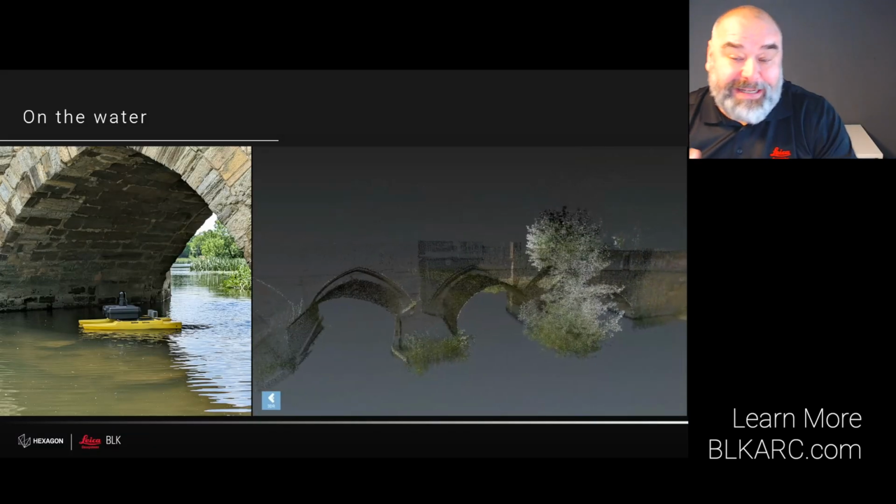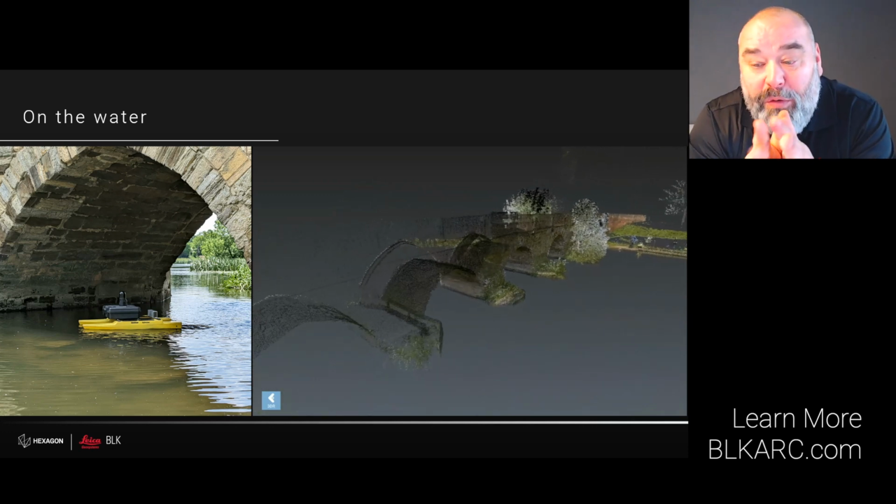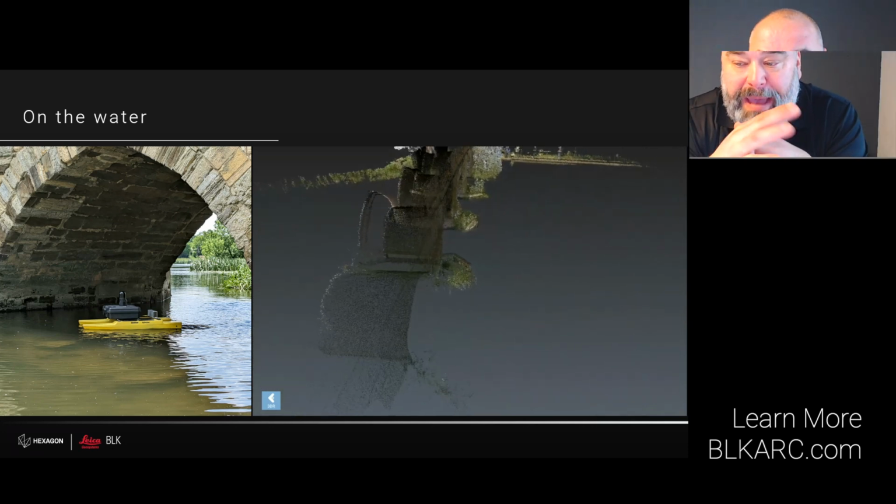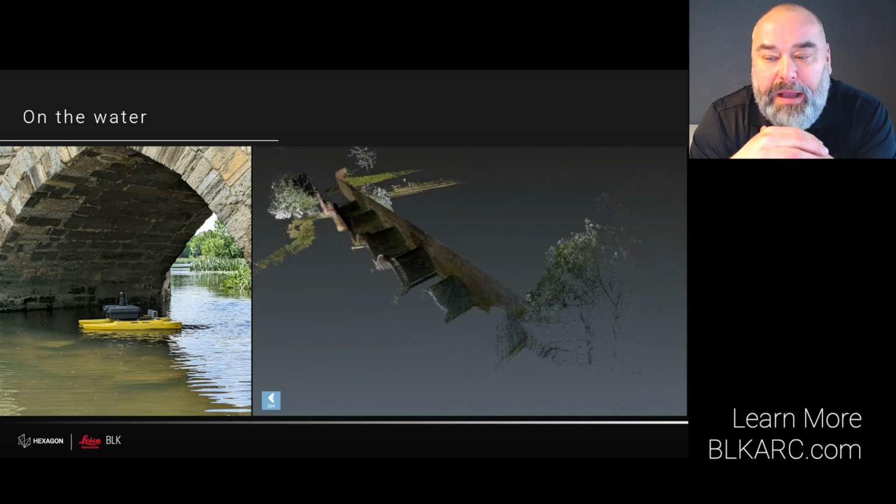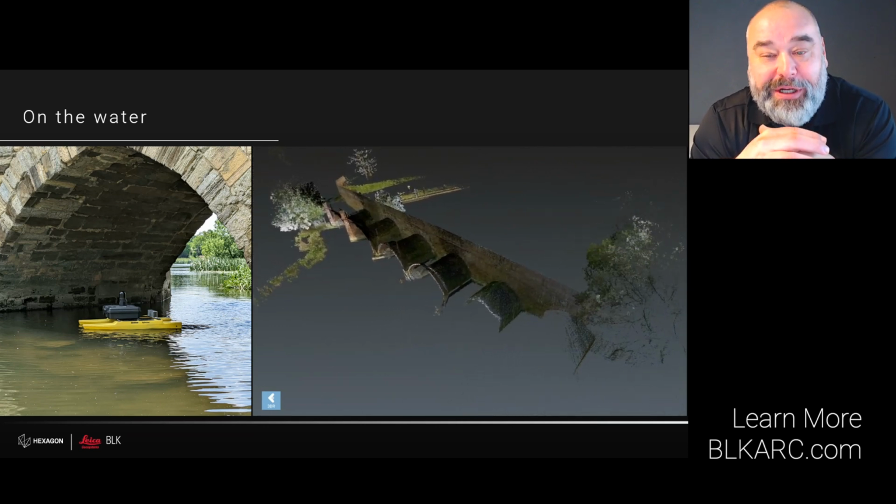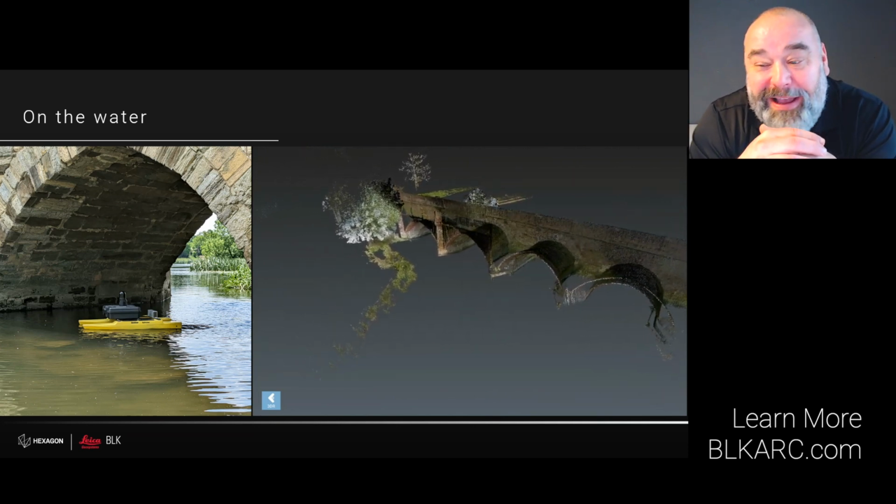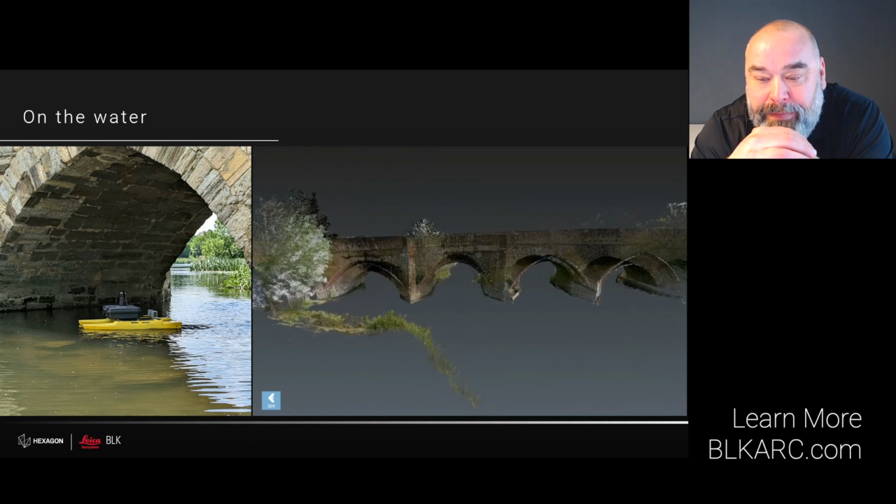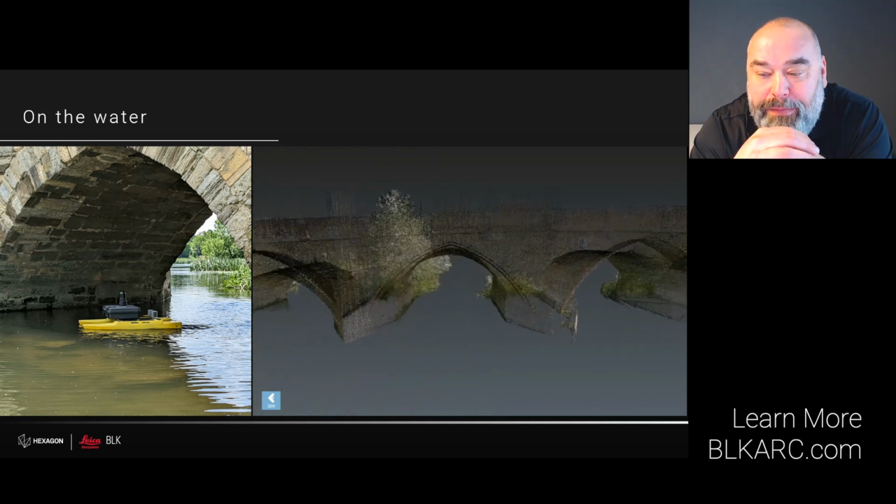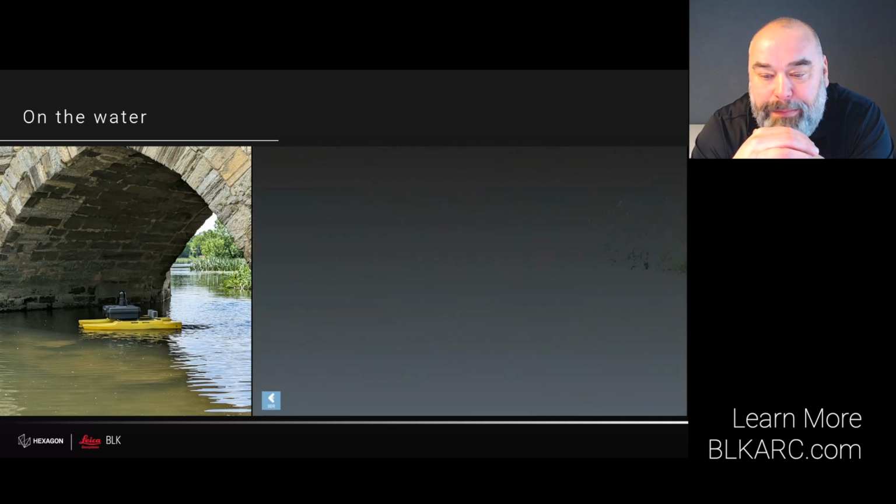One of the most fascinating use cases for me, maybe because I love water, and among my favorites is the as-built scan of the Great Barford Bridge, which spans the river Great Ouse in Bedfordshire. Very difficult for a German to pronounce all these words. However, in this scenario, a remote-controlled catamaran was used as the carrier with the BLK ARC powered by a power bank housed in the black container, as you can see in this image on the left side.